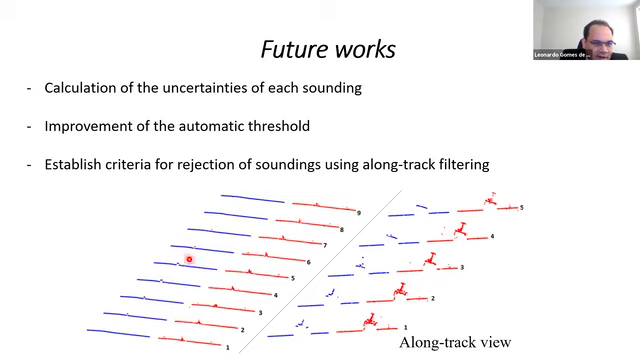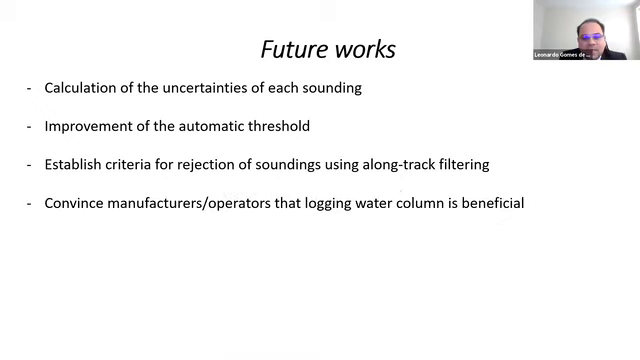So these points here are some cubes, as this one here, and I can see the cube before the conventional one, and I keep seeing it after. This suggests that the transmission side lobes are used in my calculation. So I can detect the transmission side lobe, and it's not good. So along track filtering would be nice for future work.